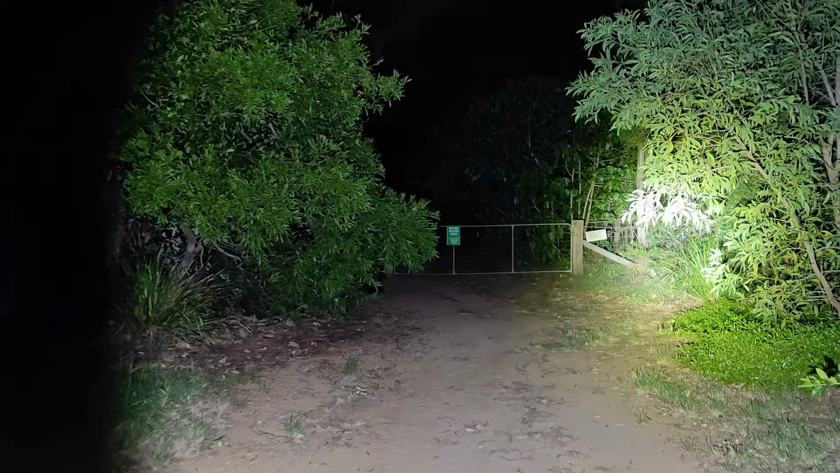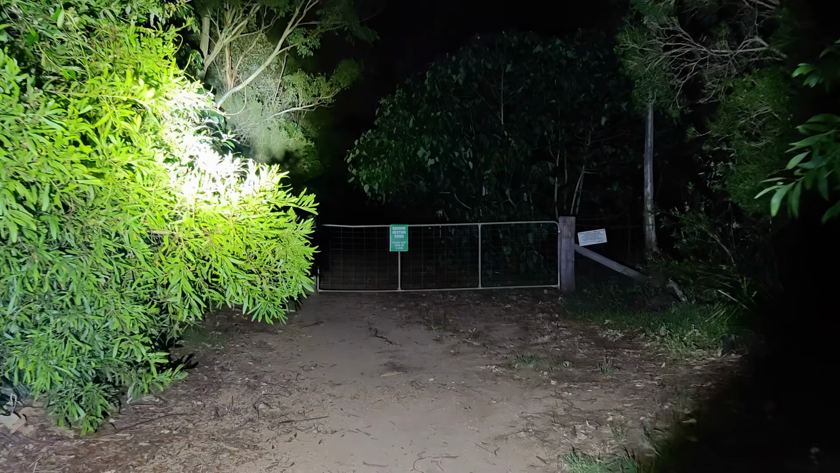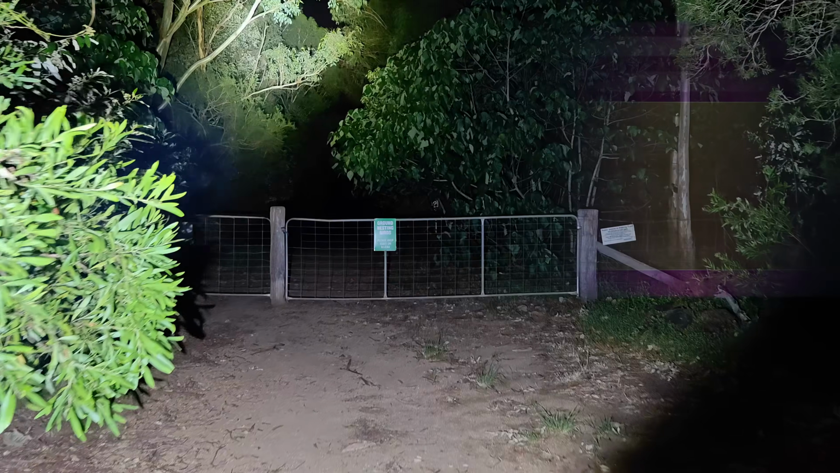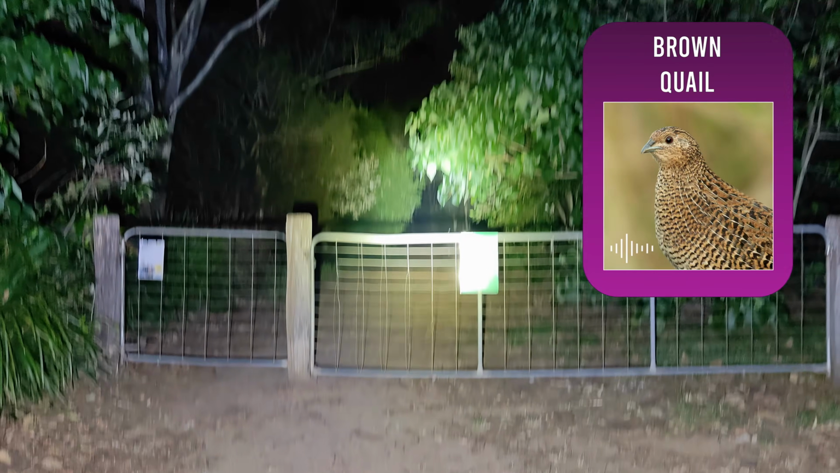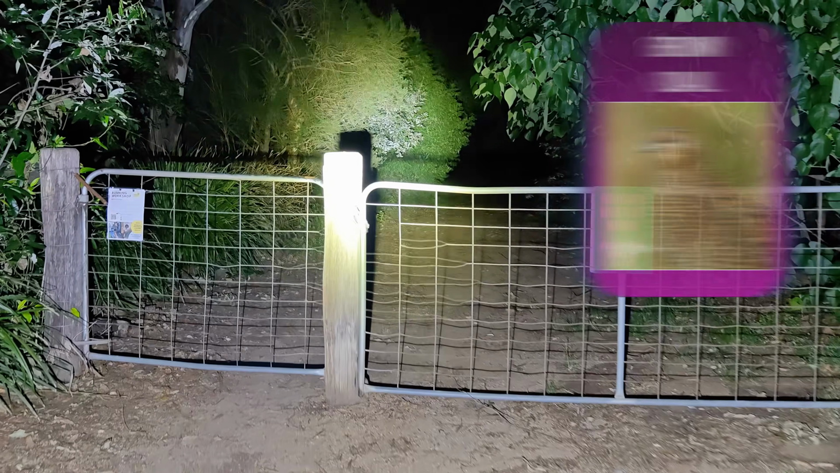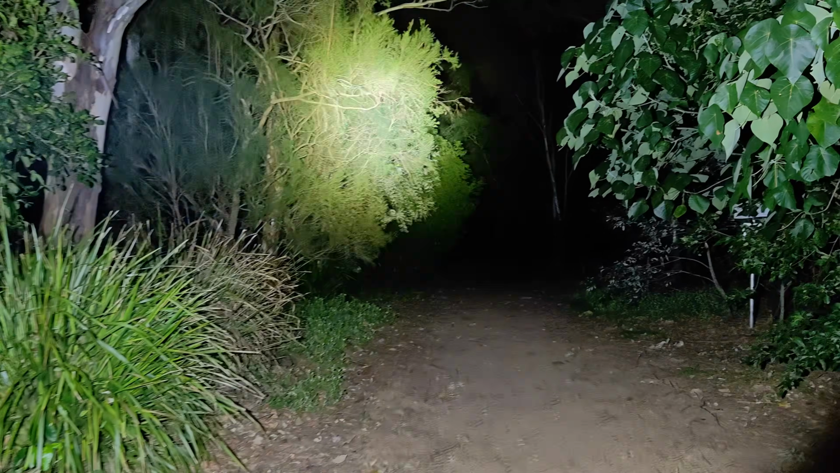Okay, let's walk around and see what we can find. I just heard a brown quail. Just like in the day, it's good to listen out for birds calling. They don't call as much at night, but when they do, it makes it easier for us to track them down.